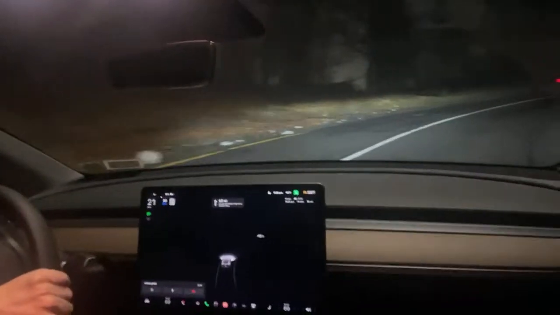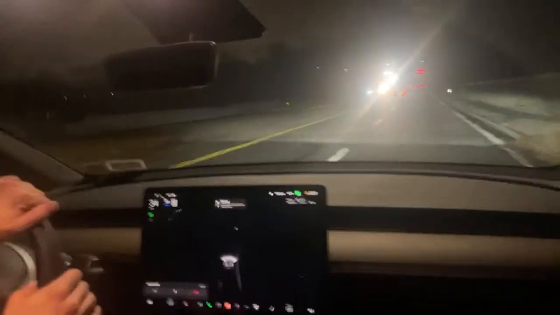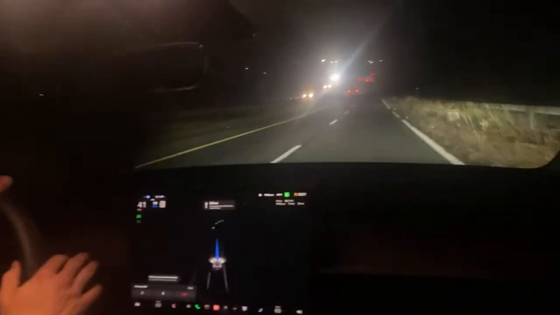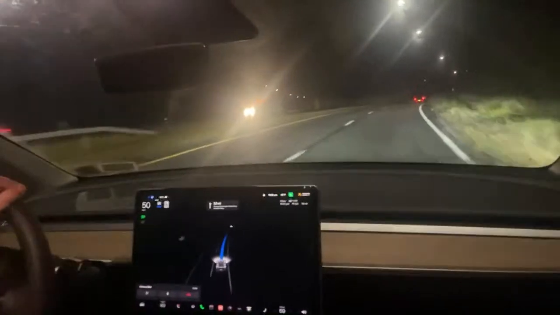Yeah, and it touched the edge over there. See, I have to say, it's making a few more mistakes than it had before I took videos. Turned back on the full self-driving. I took over right there. I wanted to see if it was going to touch that edge, and I saw that the edge had a nice slope to it. So just as it touched the edge, I pulled it out.